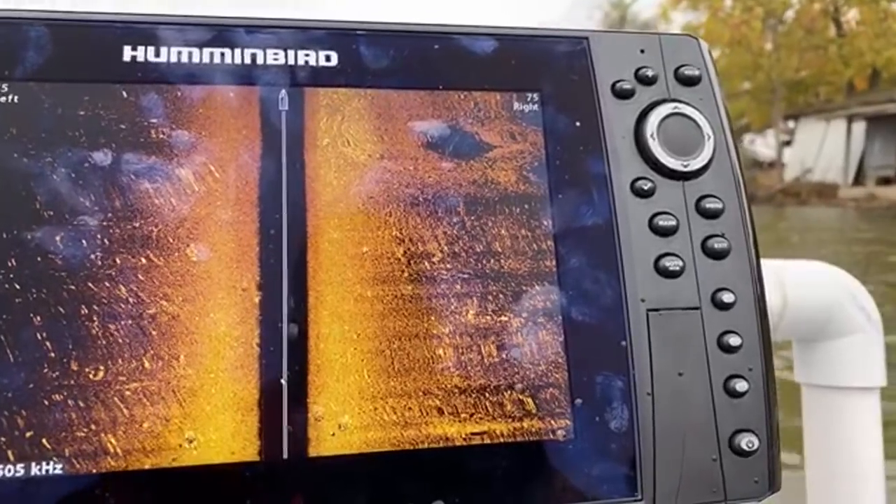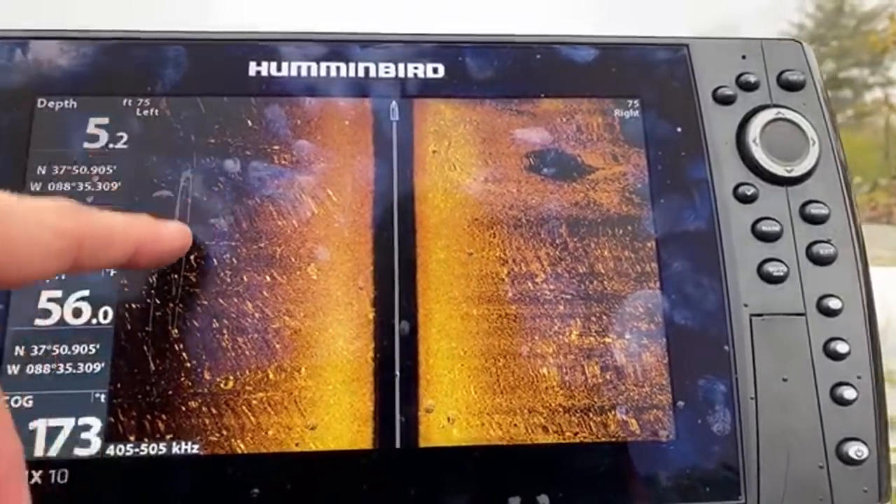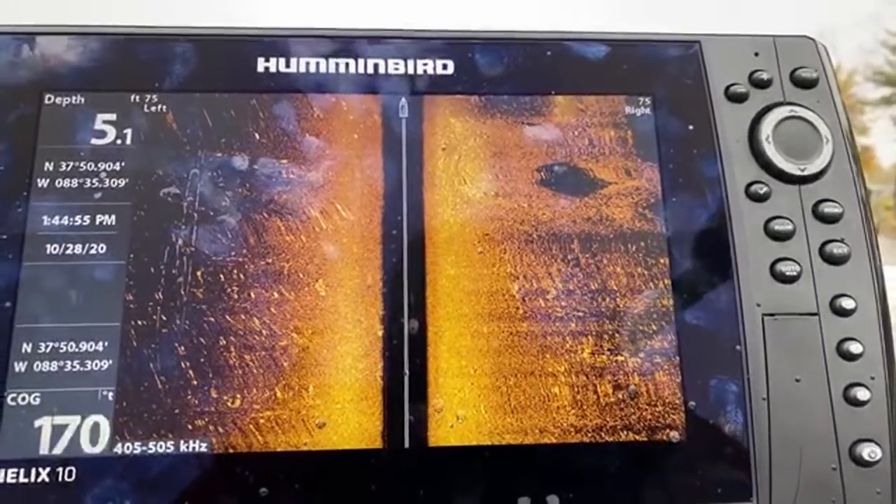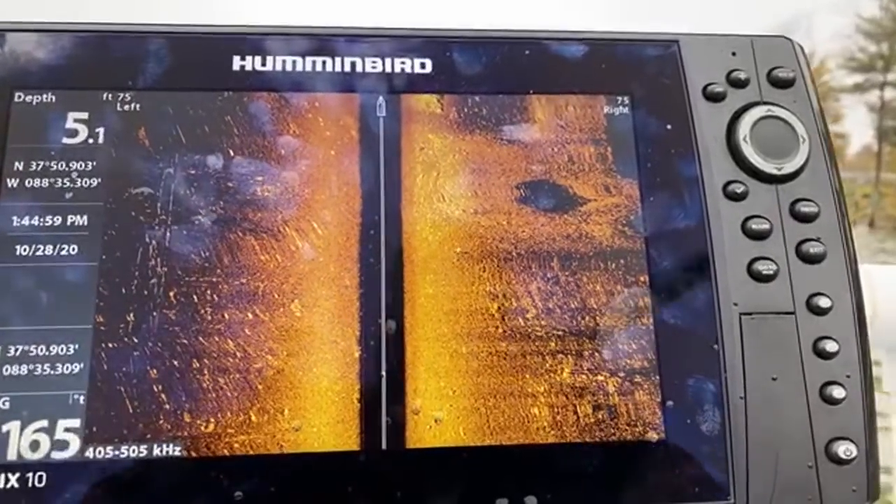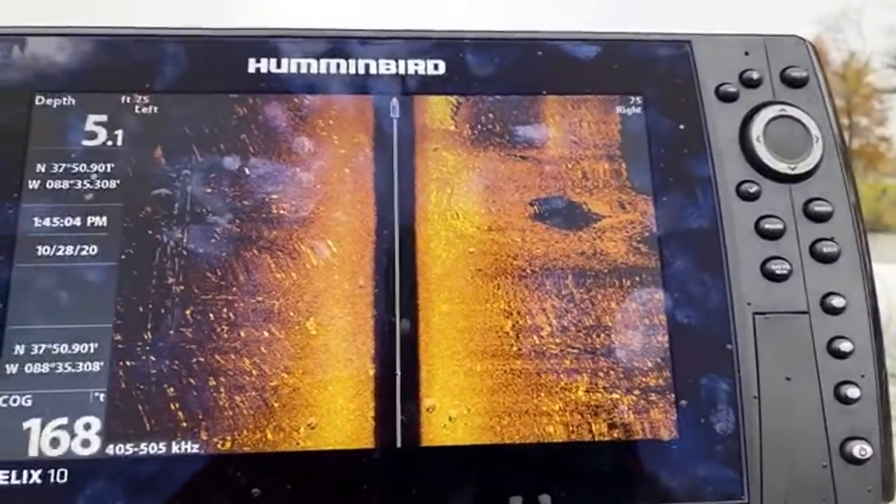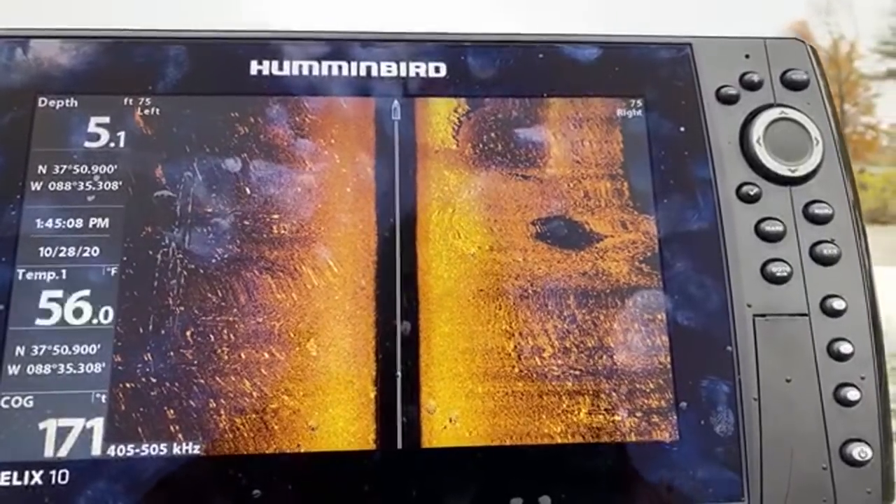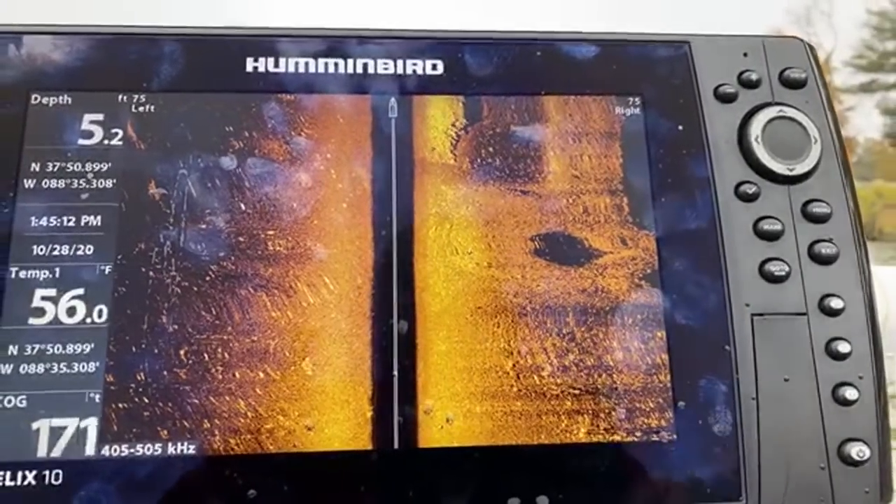What's on the left? All this right here is just gravel, and it's me turning a little bit. I'll have to look at it when I go back.